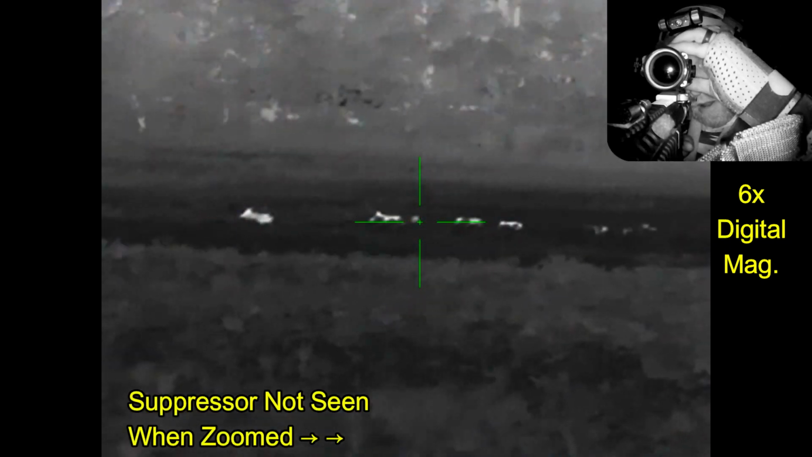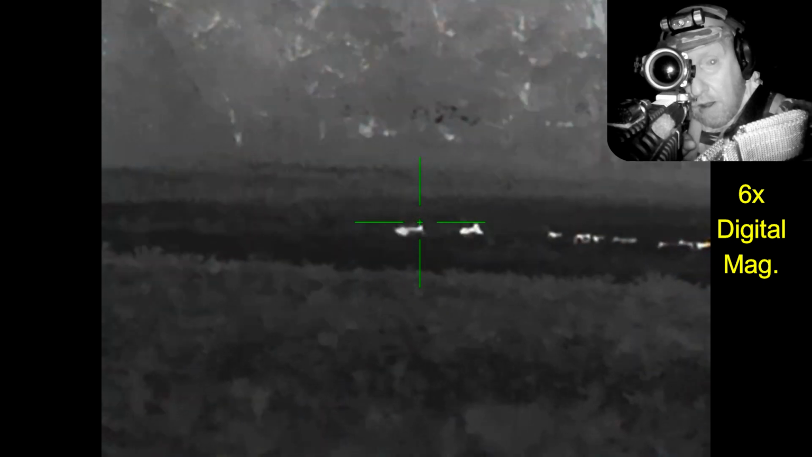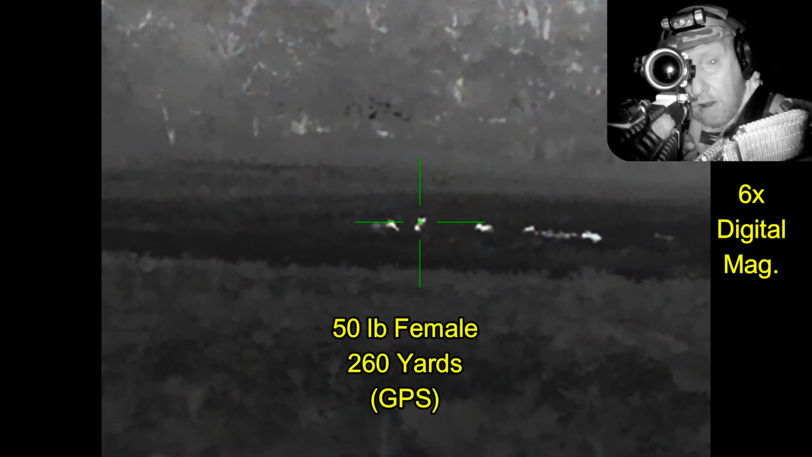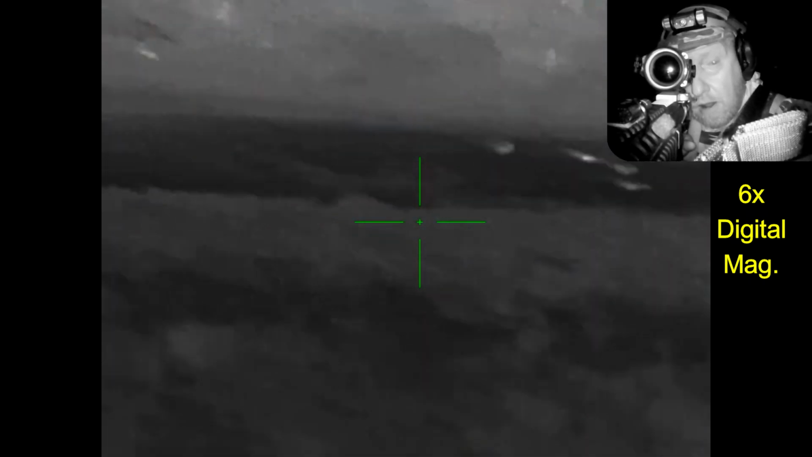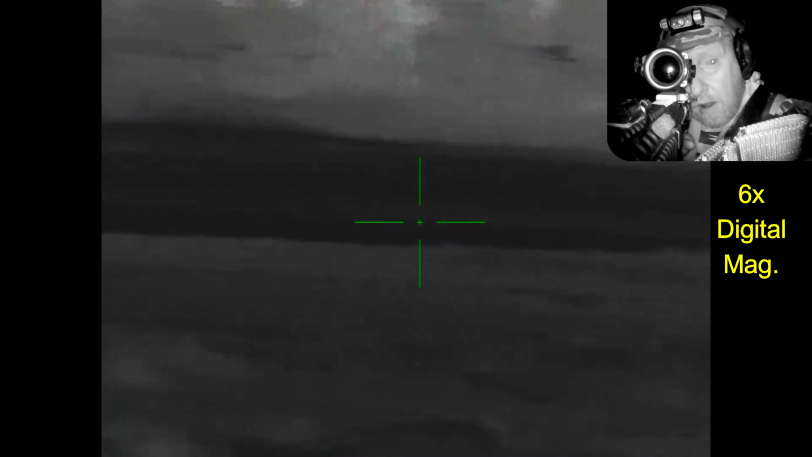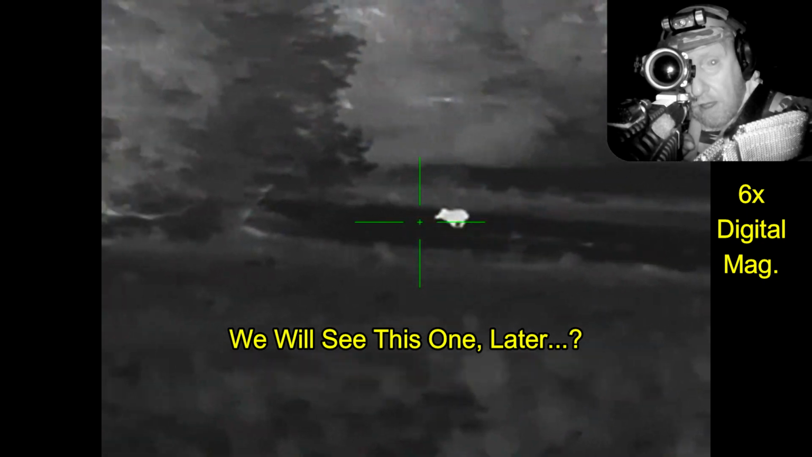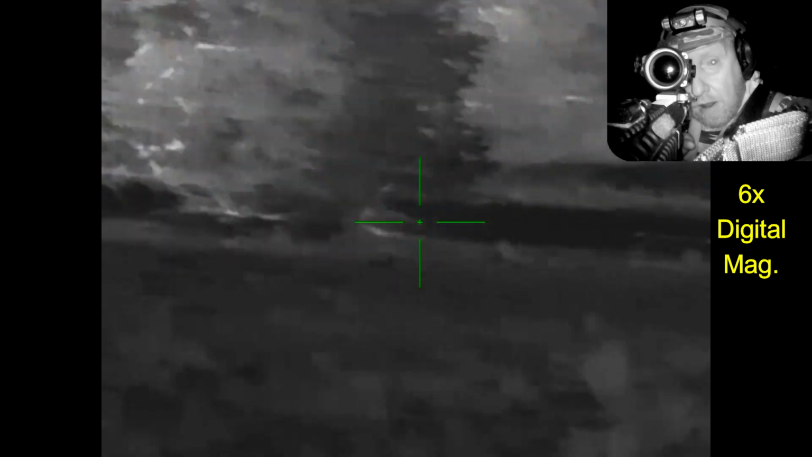And this next shot is going to be the longest kill of the night on the smallest hog. 260 yards. This hog takes off to the left. I think we're going to see this one again in just a couple minutes.